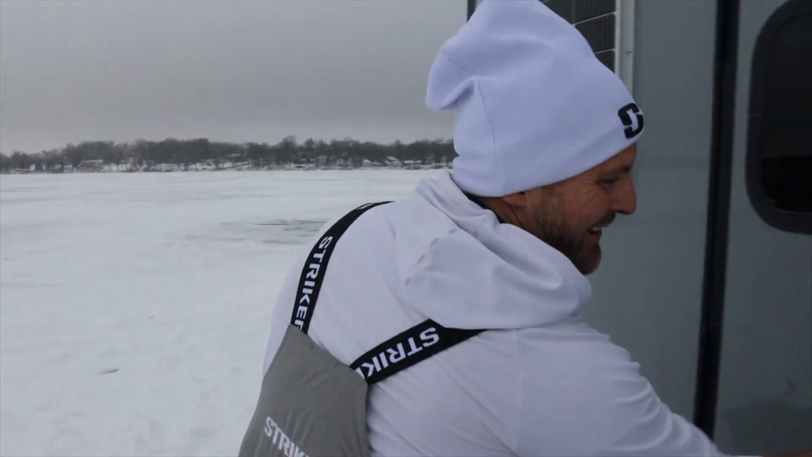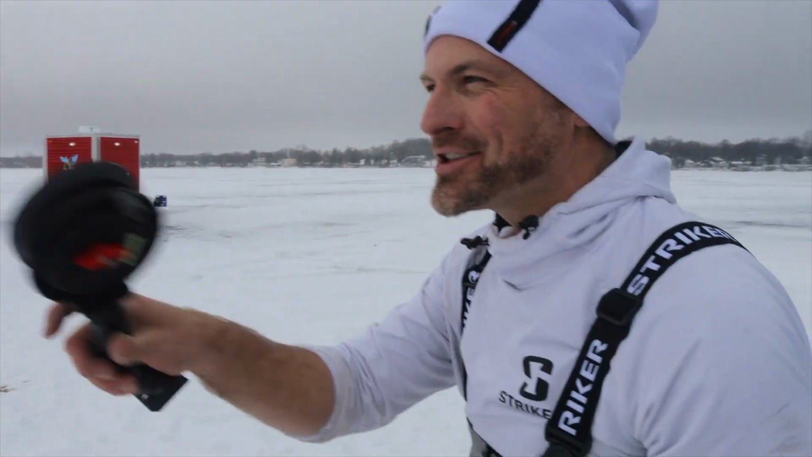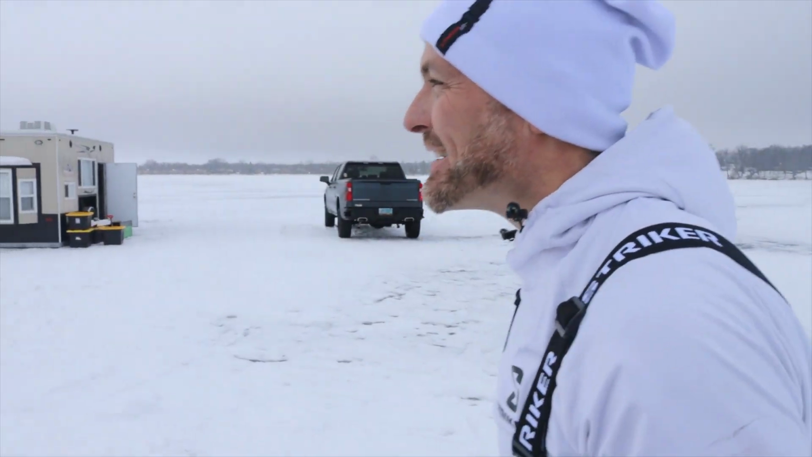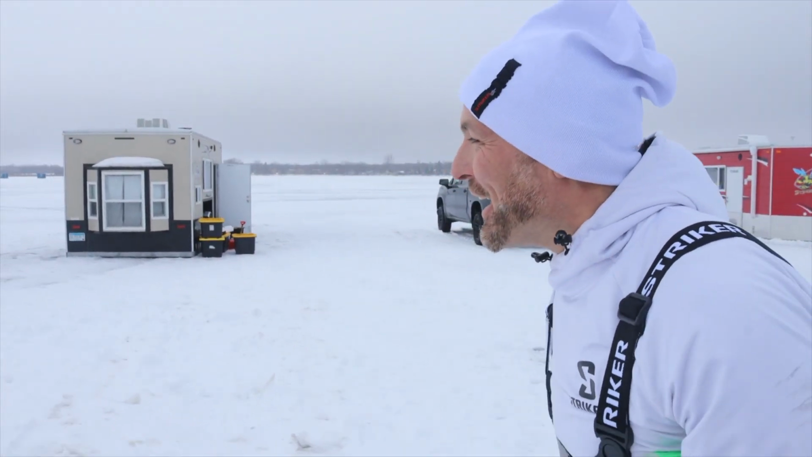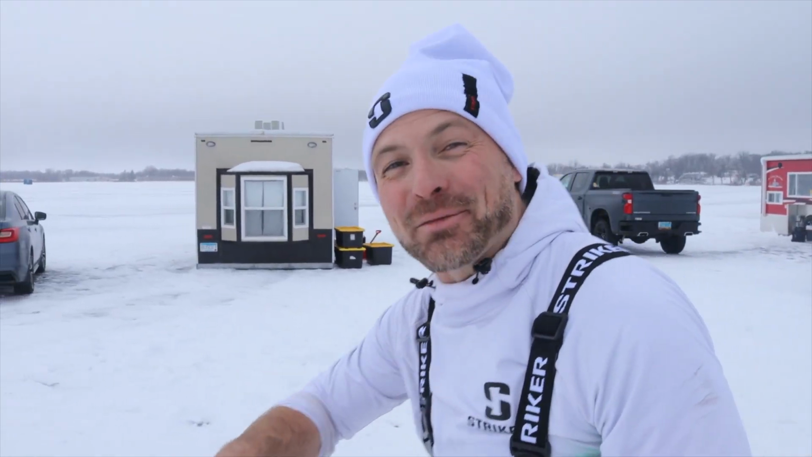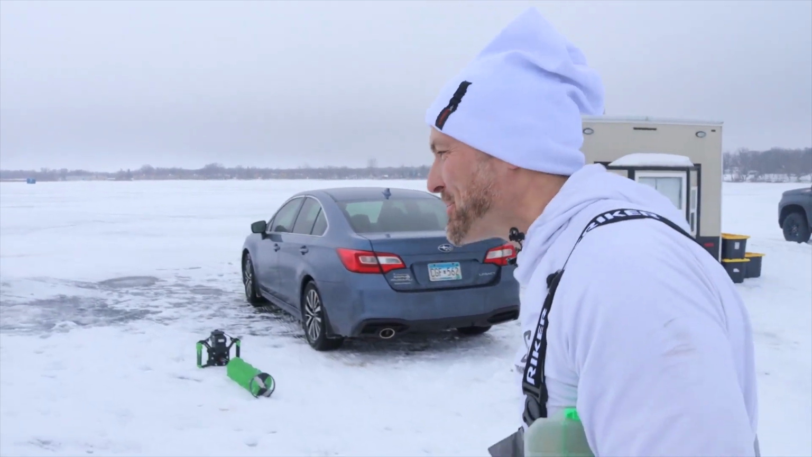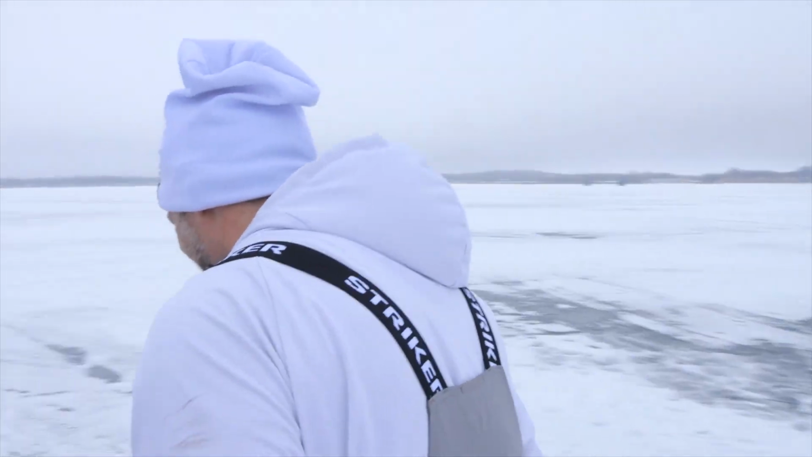And let's look at the bright side here too. We've got all these people that have never been fishing before on the ice. They drove out on the ice. They're drilling holes, things that they normally wouldn't do if I had gotten it done beforehand. And it ends up being a positive here, and they're just eating this stuff up, so it's a lot of fun.